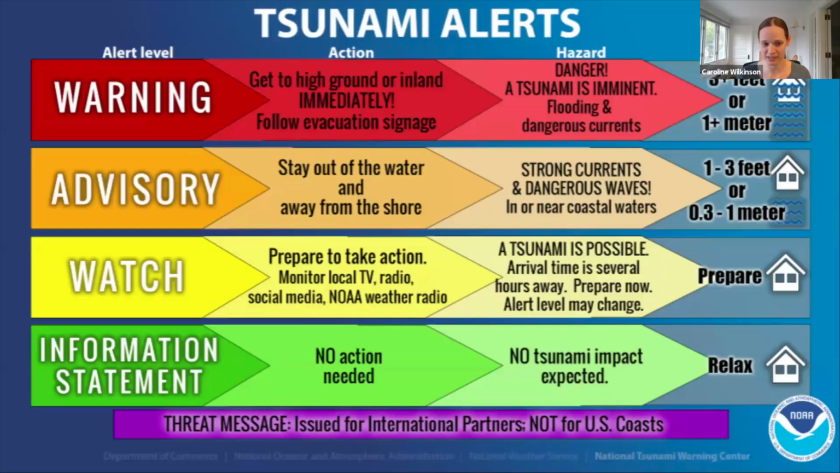And then tsunamis are always a risk in Alaska. And so because NOAA also is responsible for the Tsunami Center and for tsunami preparedness and the warnings, I like to throw in here, make sure that you are a tsunami aware boater as well in these areas.